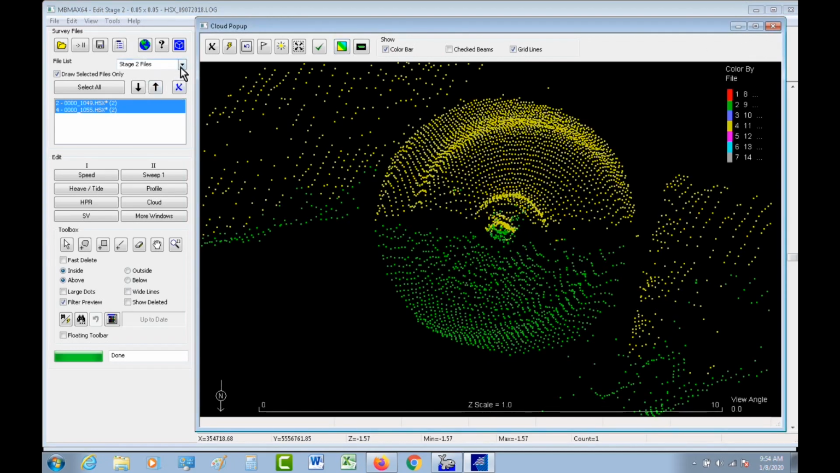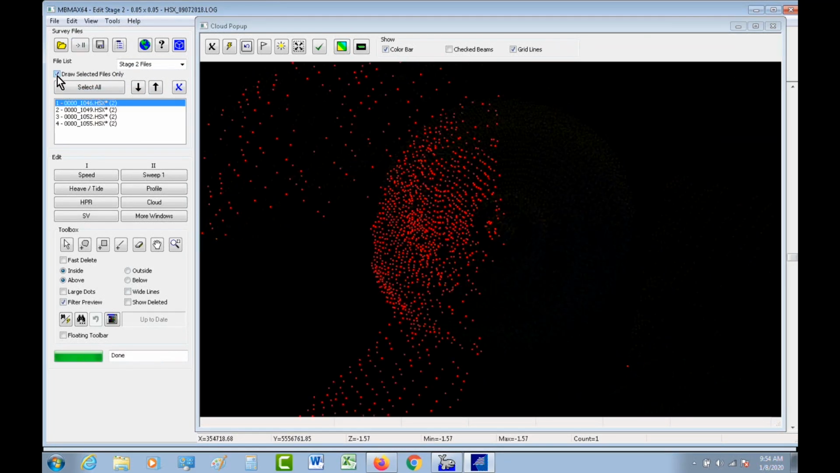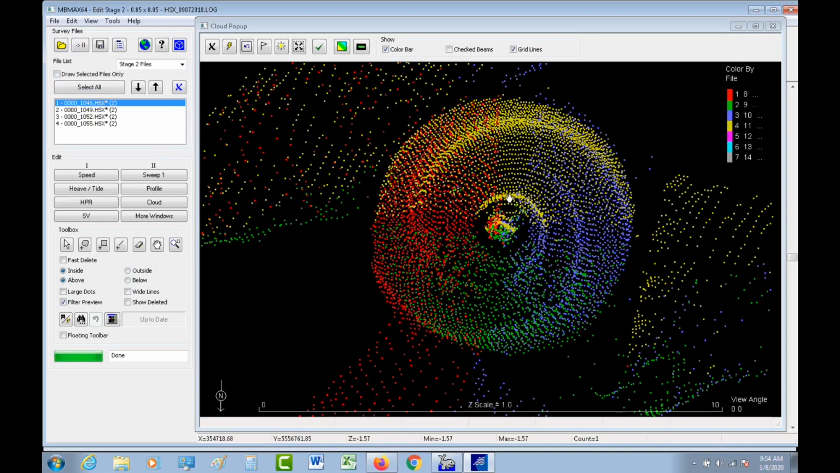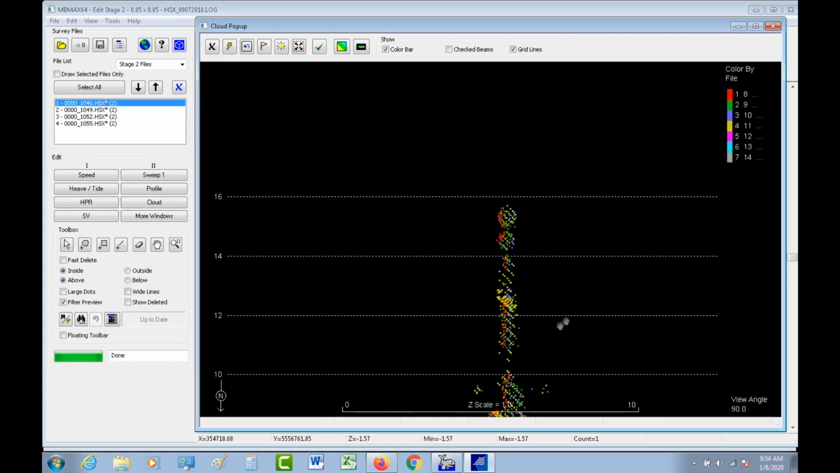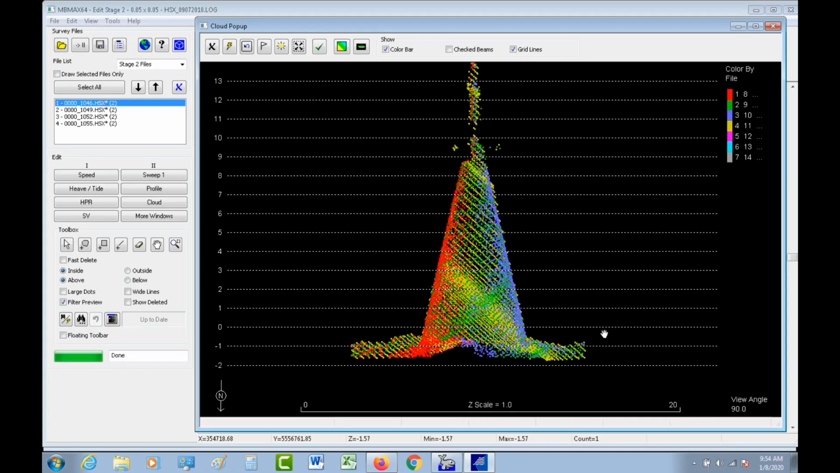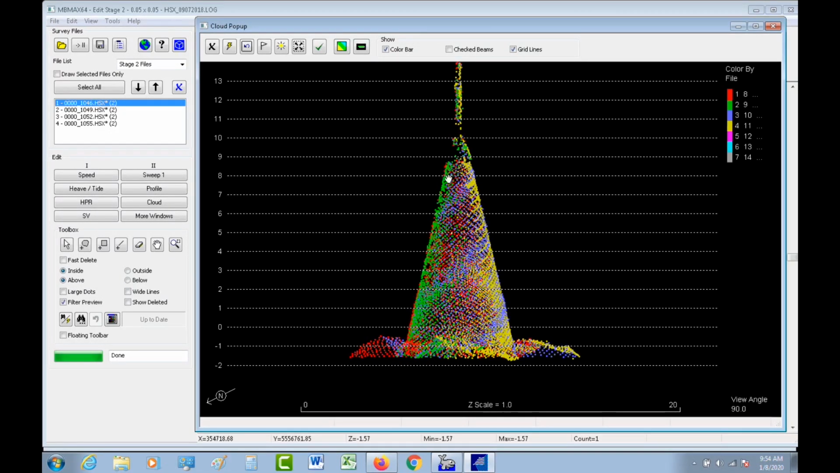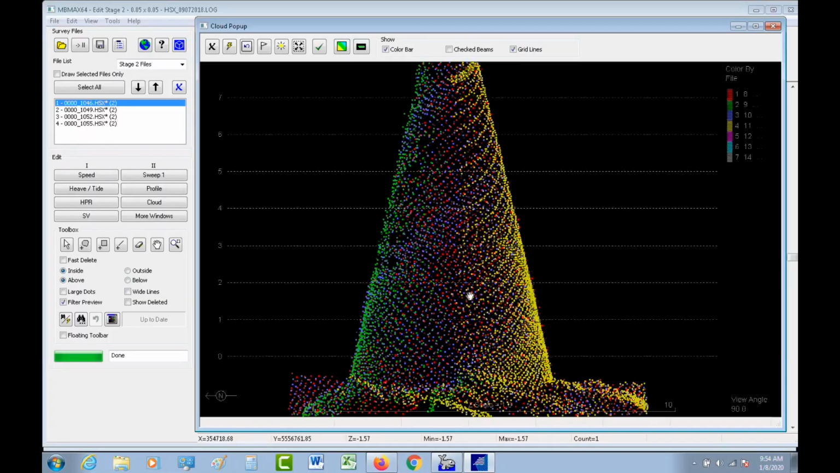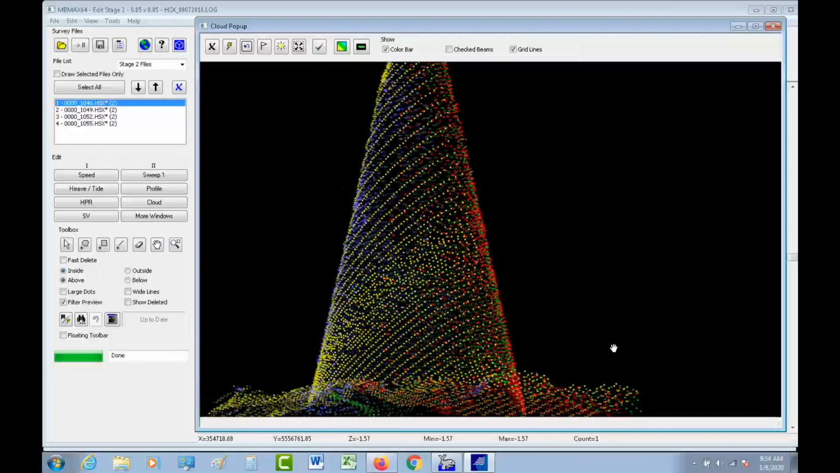And then again, if I go ahead and bring all the files together, I get something that looks like this, and let's turn it sideways, and that doesn't look too bad. All my sides look pretty good. I'm spinning it around, seeing if I see any misalignment on the slopes here. And that all looks pretty good.